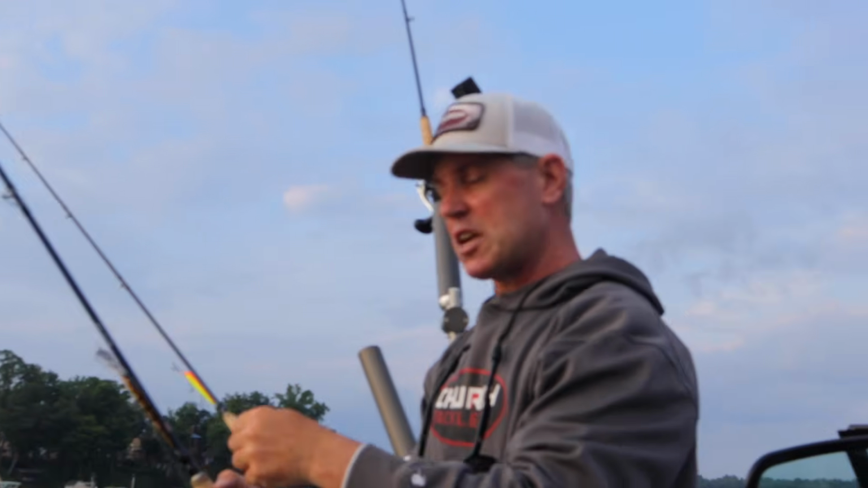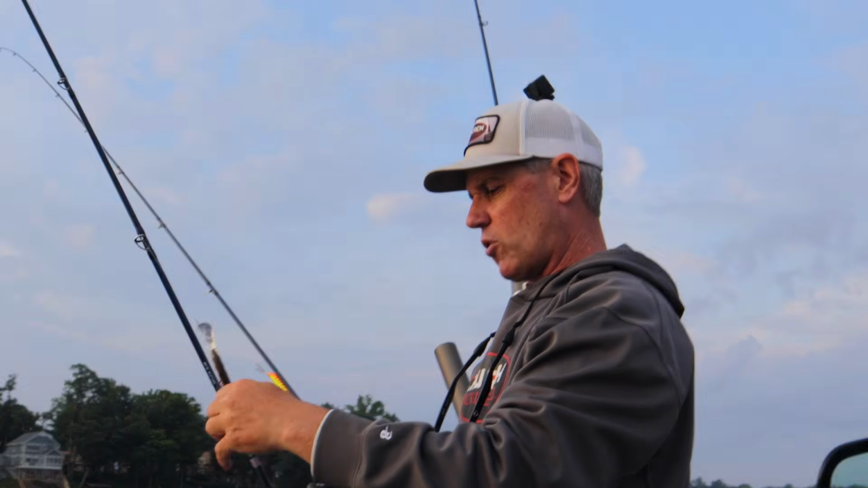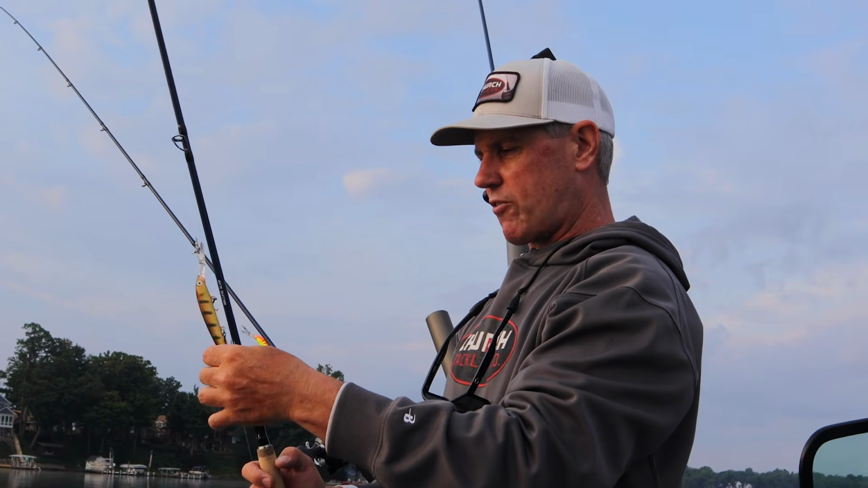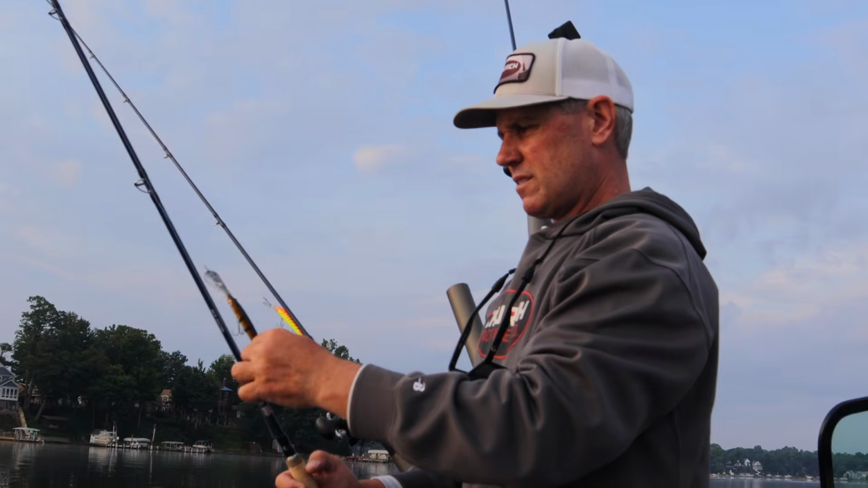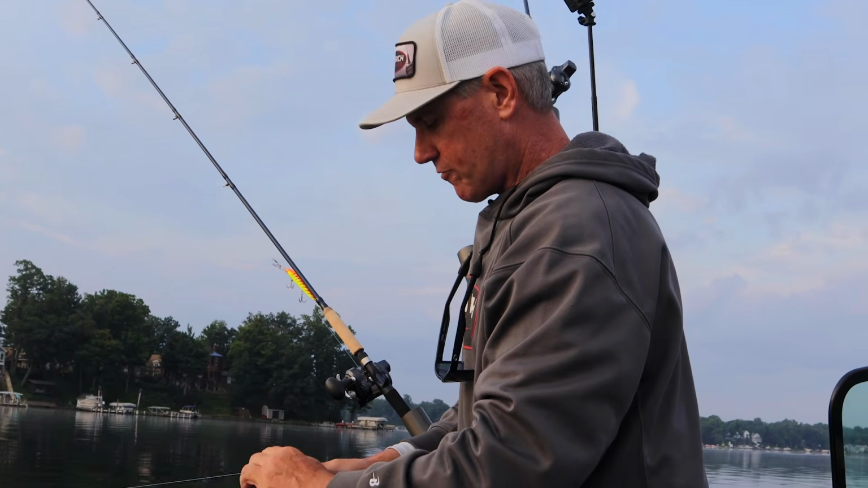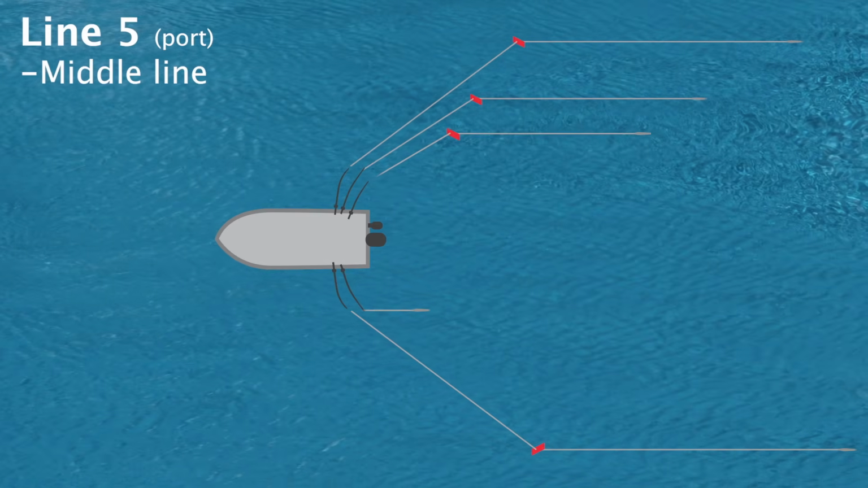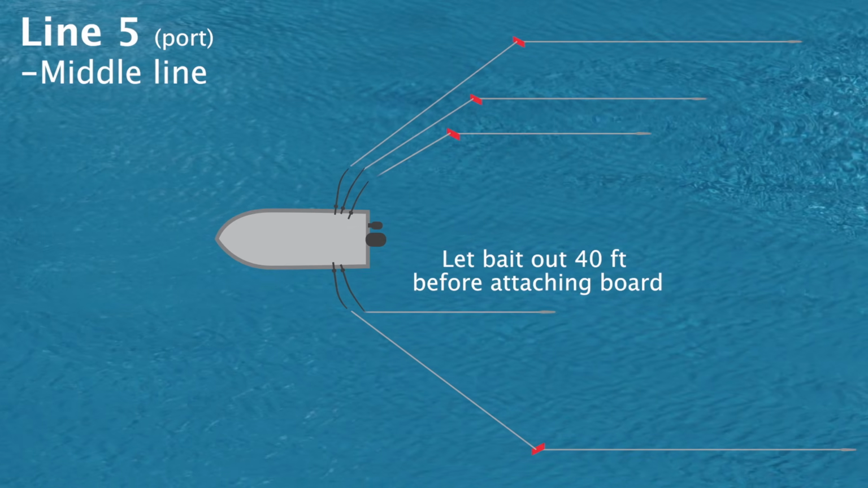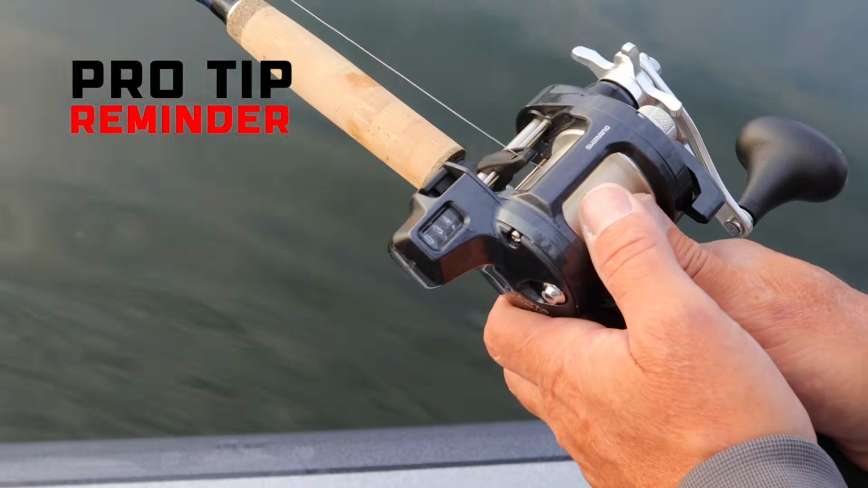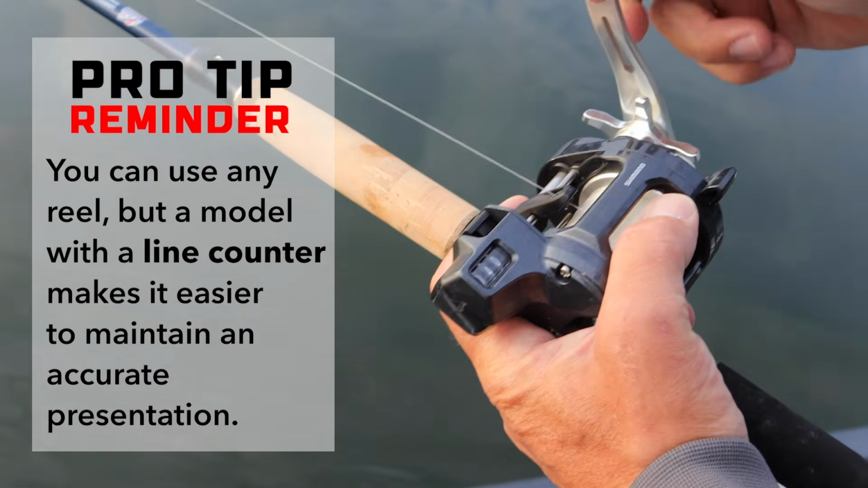Now I'm just going to keep an eye on that and judge how far out I want that board. The more line out, the farther it's going to be away from the boat and also the farther back. This one will be a 40-foot lead, so 40 feet from the bait to the board. That's why it's important for walleye fishing to have the line counter reel. So there's your 40 feet.